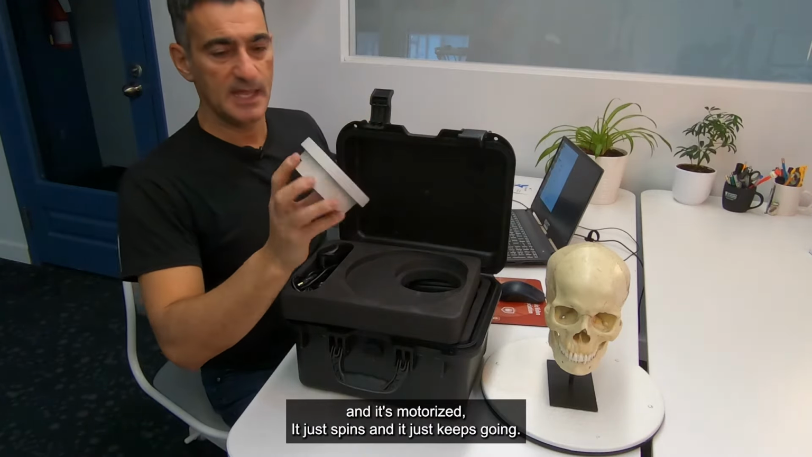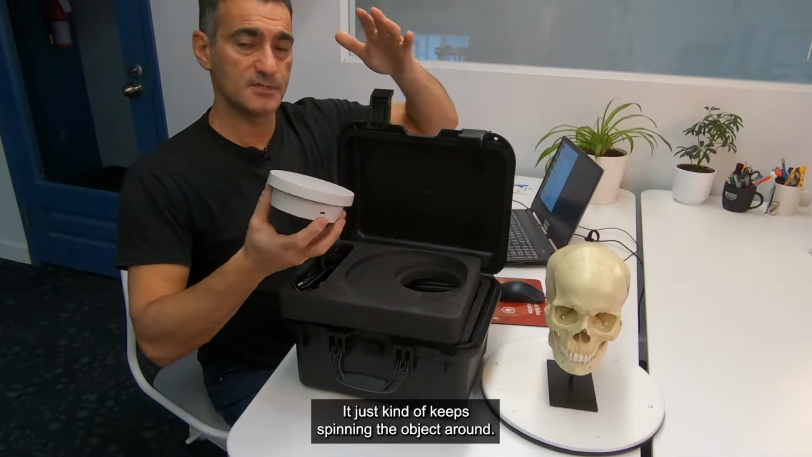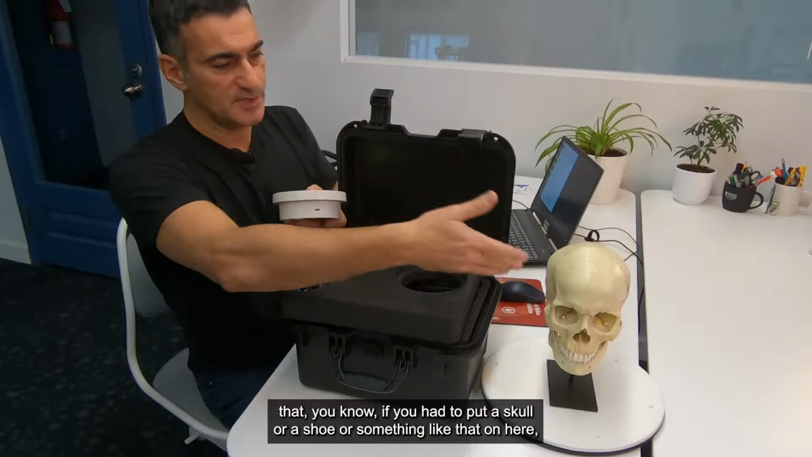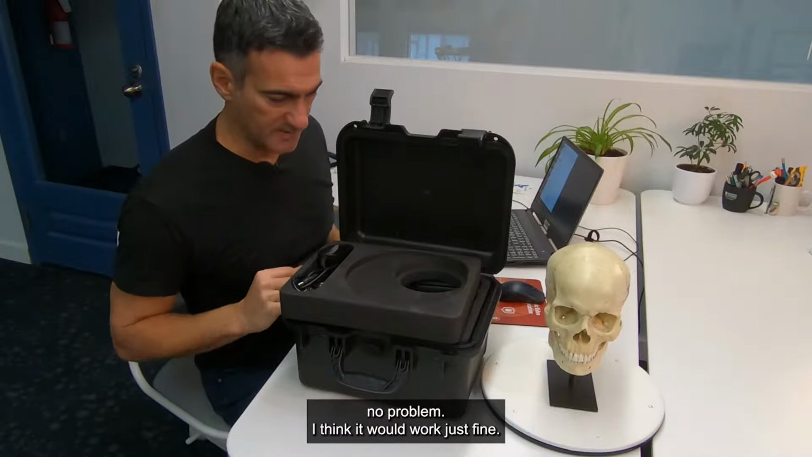It just spins and it just keeps going. There's no on or off or anything like that. It just kind of keeps spinning the object around. So yeah, but it's kind of cool. It's not heavy duty, but it's enough that, if you have to put a skull or a shoe or something like that on here, no problem. I think it would work just fine.